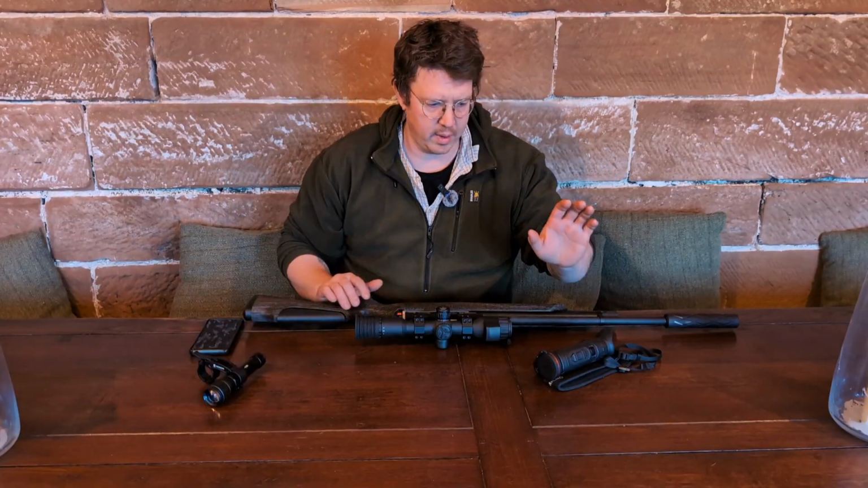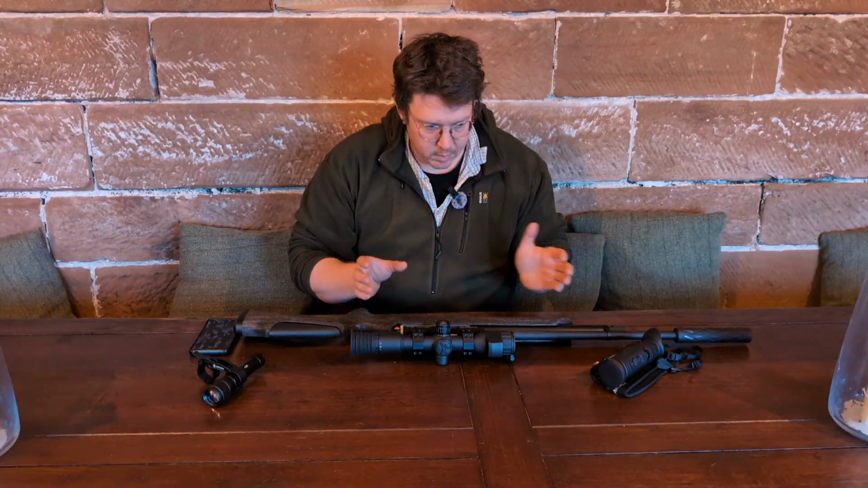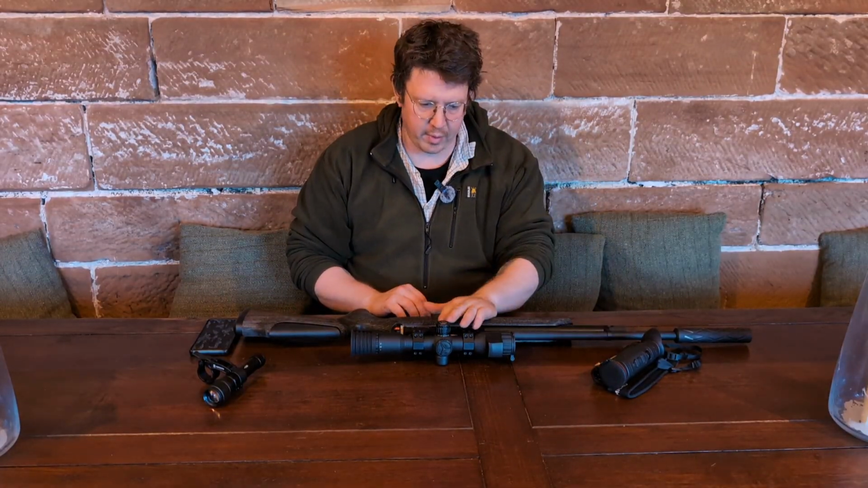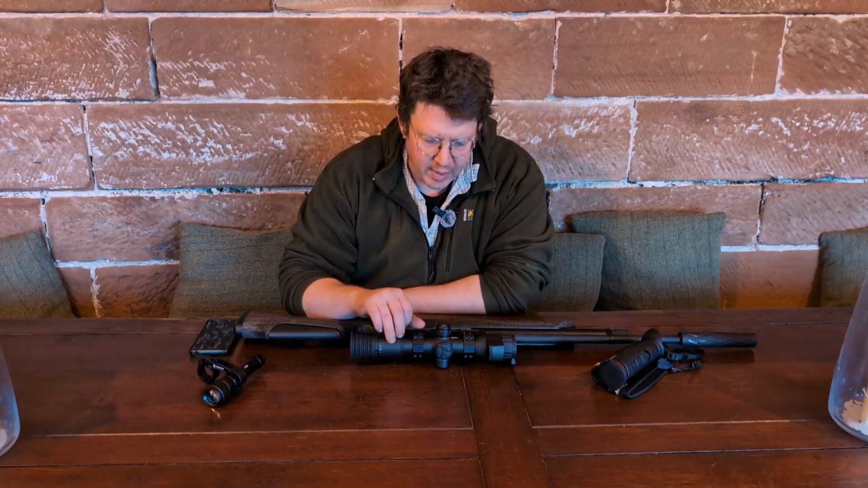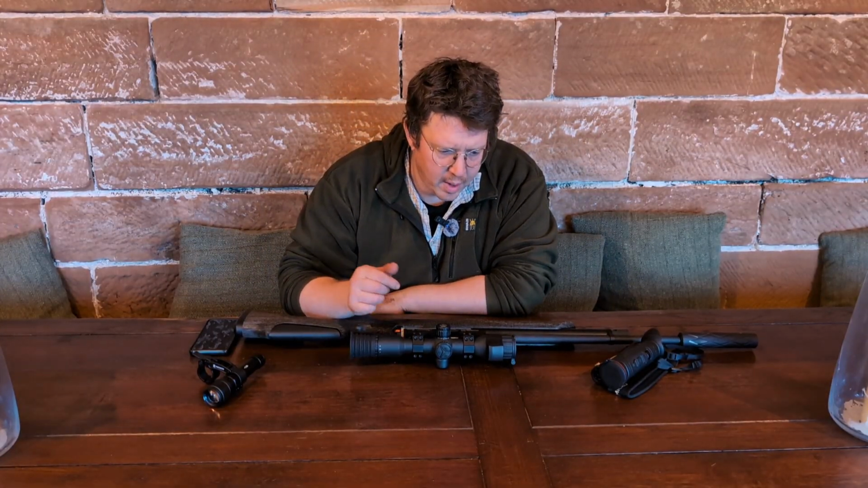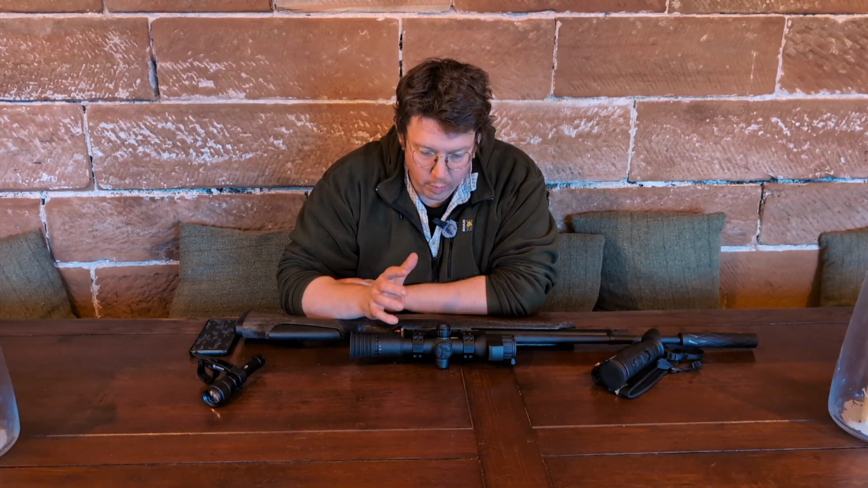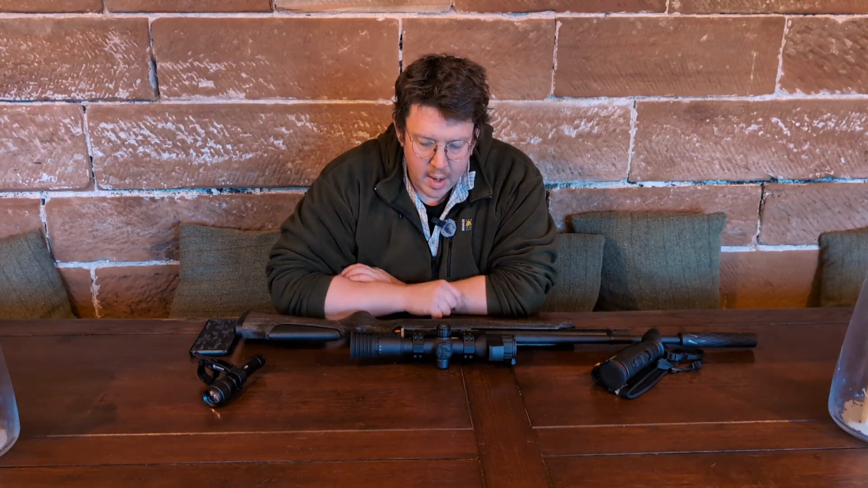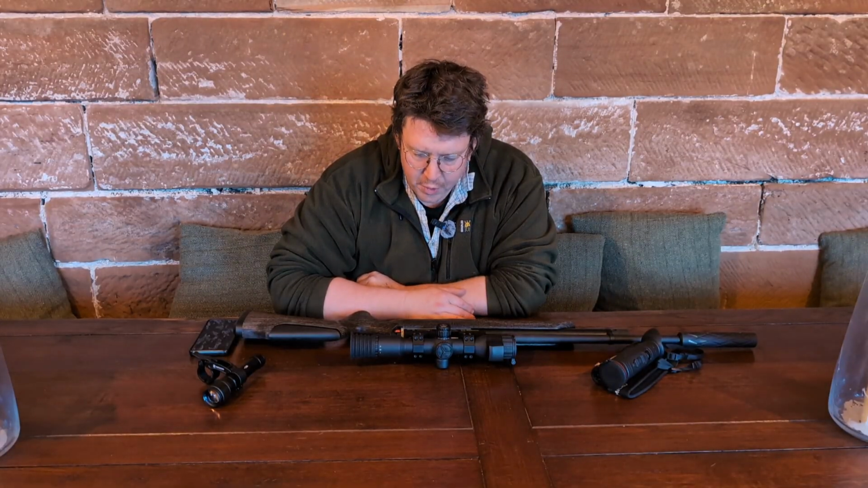The battery is the same as the thermal monocular, so if you need to swap them out, you've got a spare battery and you can get by. It's meant to do 7 hours, but every time you press that rangefinder, the reality is it sucks all the battery out of it. So you get 7 hours, but maybe not 7 hours of heavy shooting.